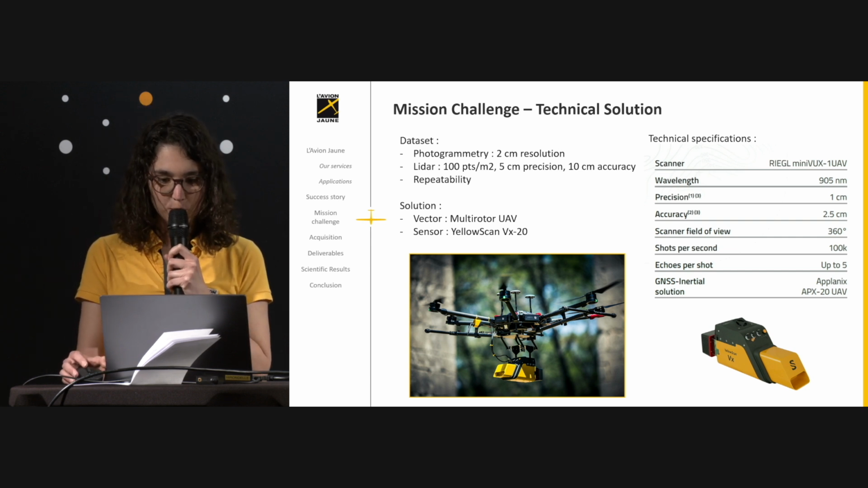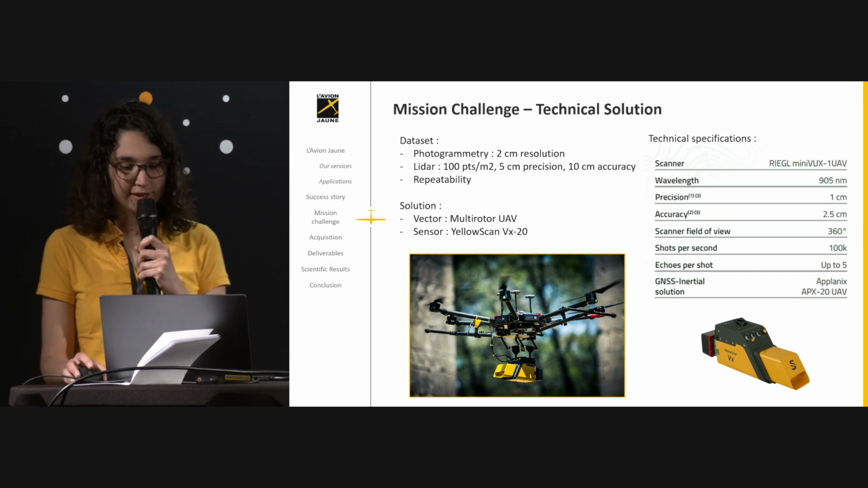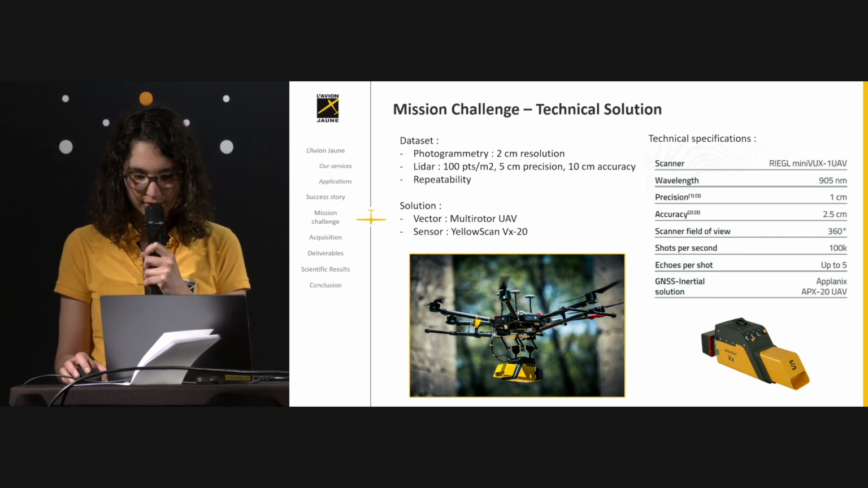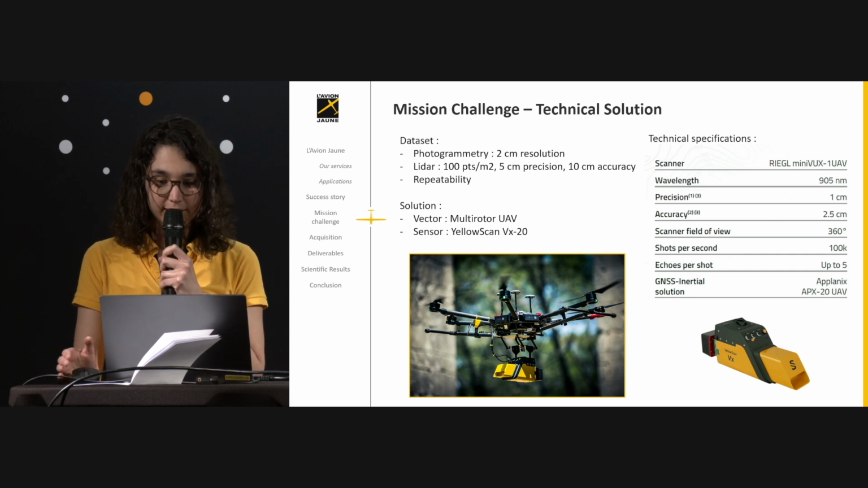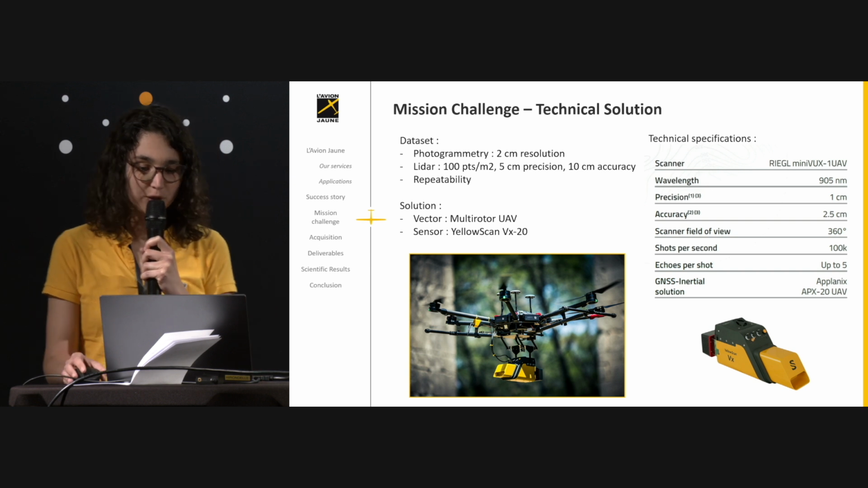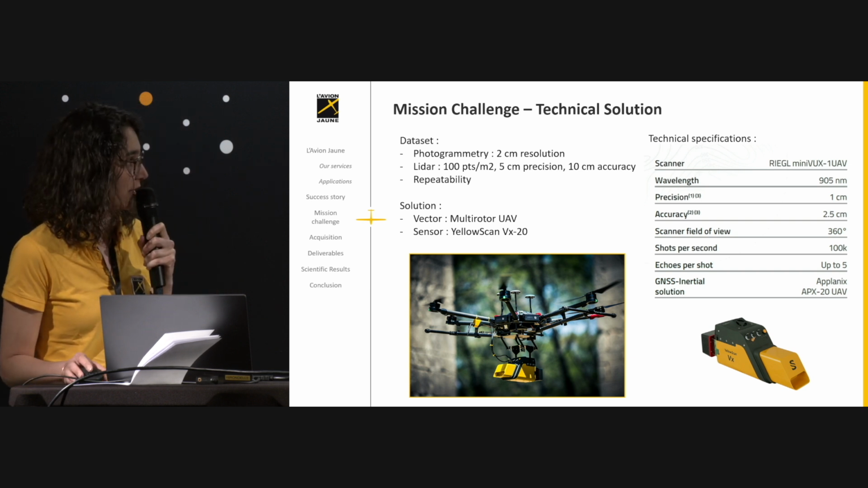Field of view, this is important because we needed a more precise description of the cliffs, so 360 degrees. And well, the first mission was in 2019, so this was the best YellowScan LiDAR solution at the moment. And for the last mission in 2022, we used YellowScan Ultra 2, and the result was also satisfying.